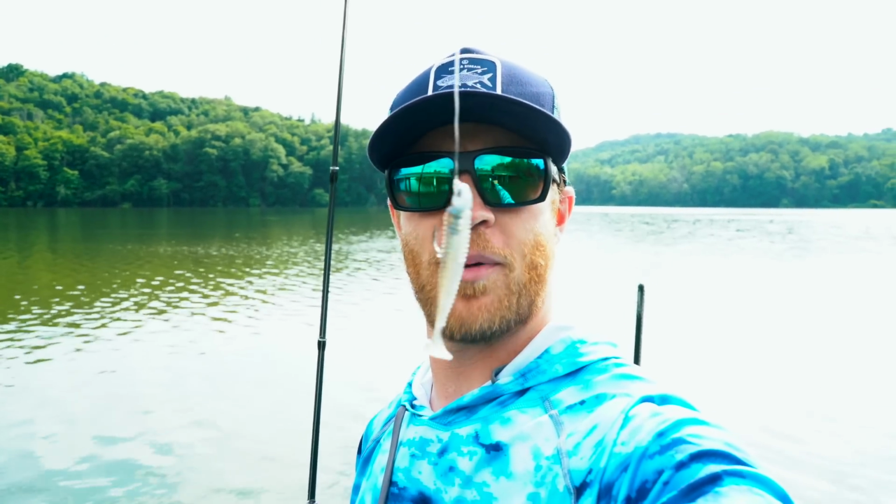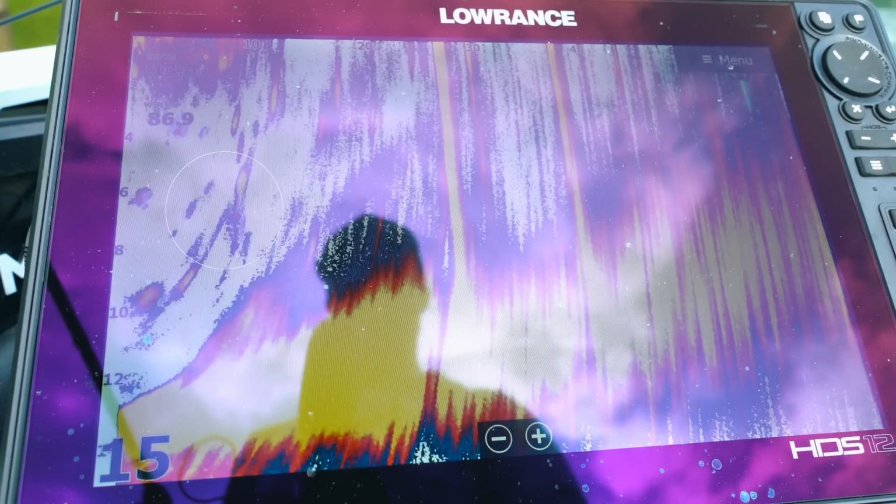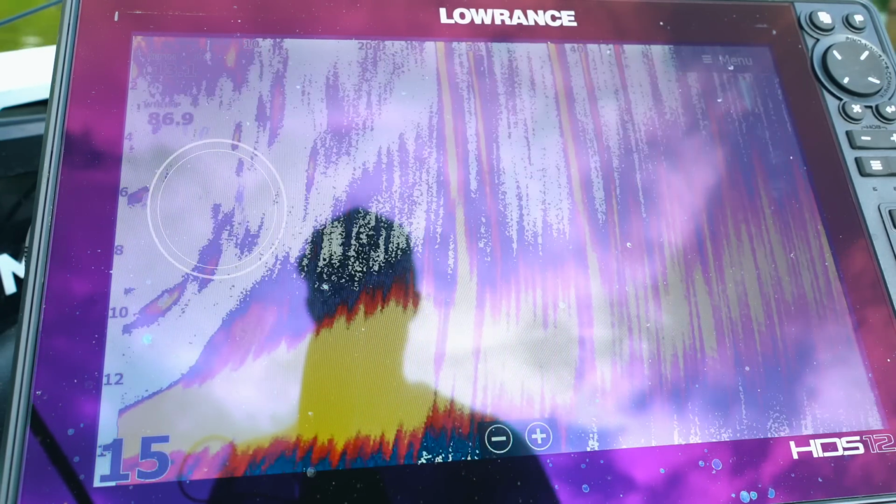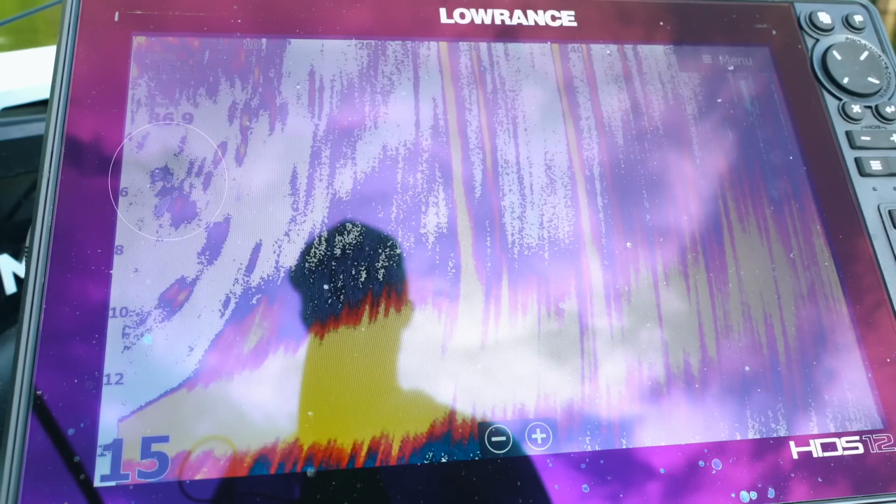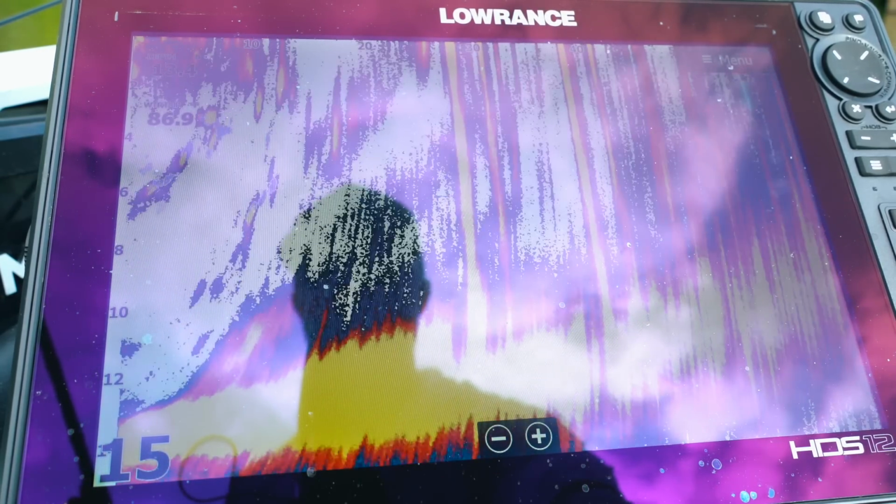I just tied on this little swim bait here. I want to run that by those pilings, see if we can see those fish bite it, hopefully follow it, do something, react to this bait, and yeah, we're gonna try it out. One's coming up to it. Oh man. I think this is just a bunch of white bass and crappie, but you'll see them when it comes up.